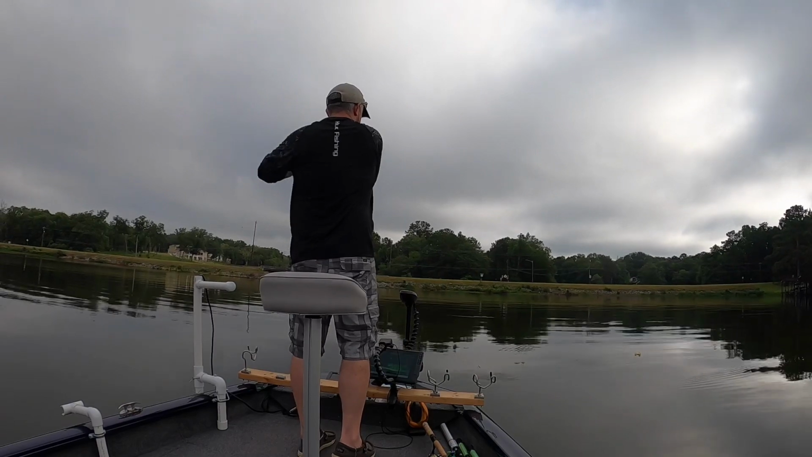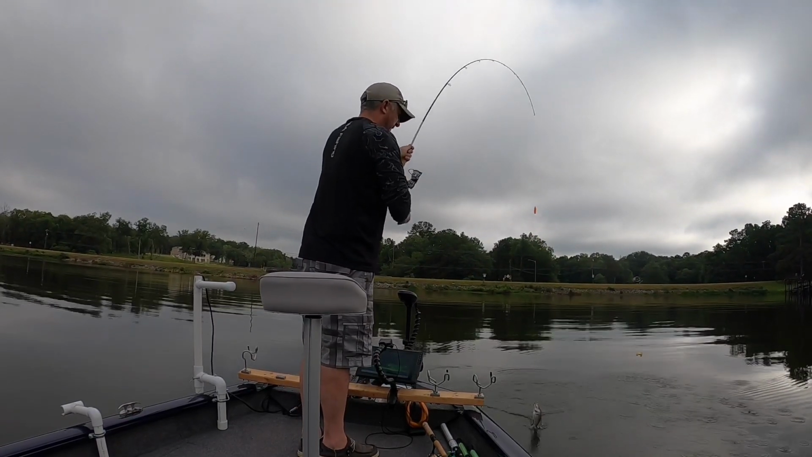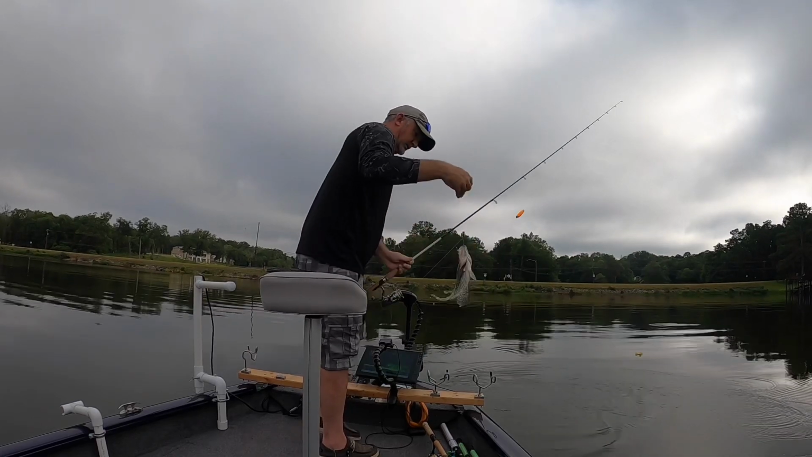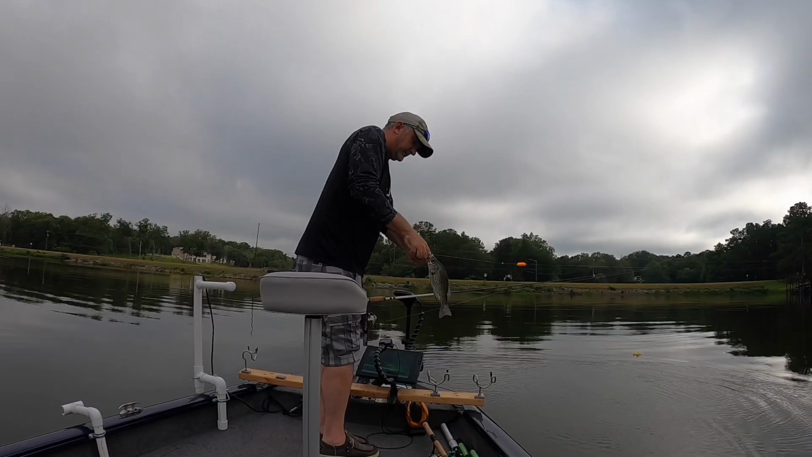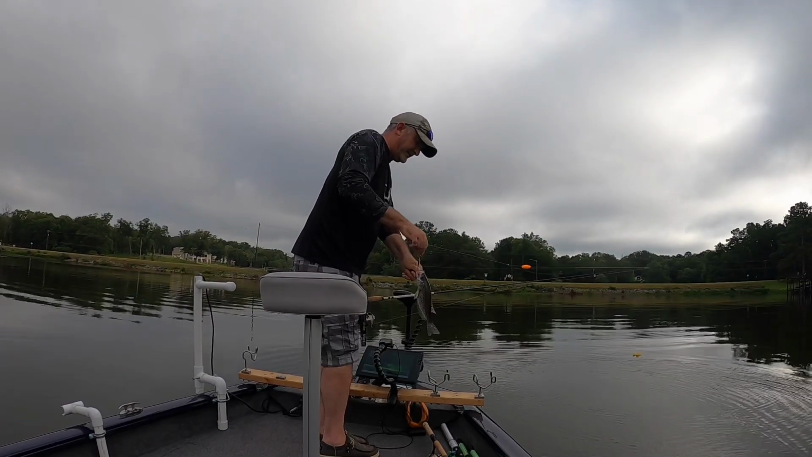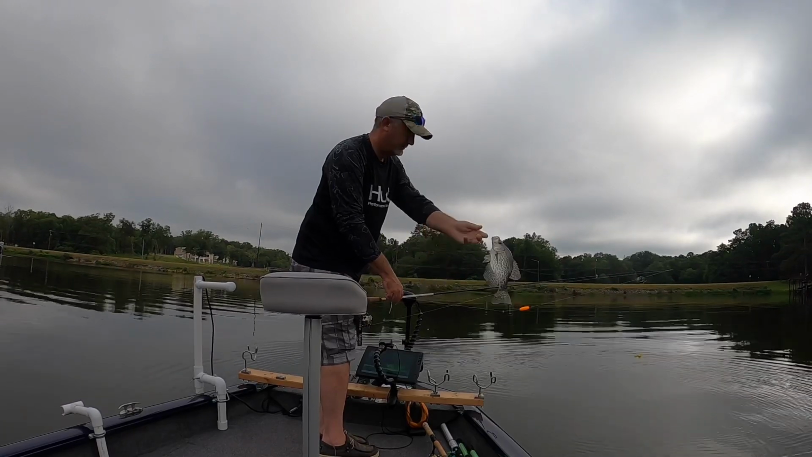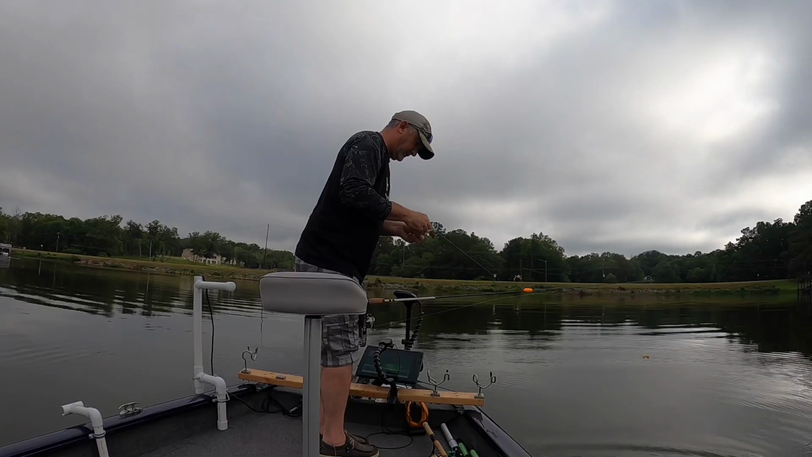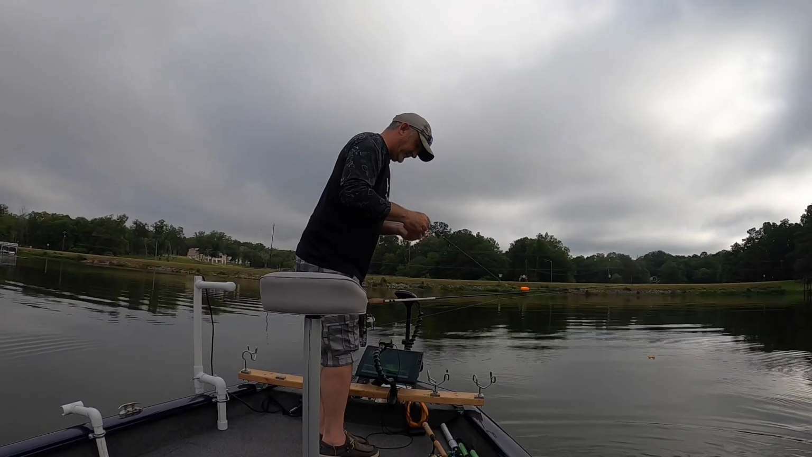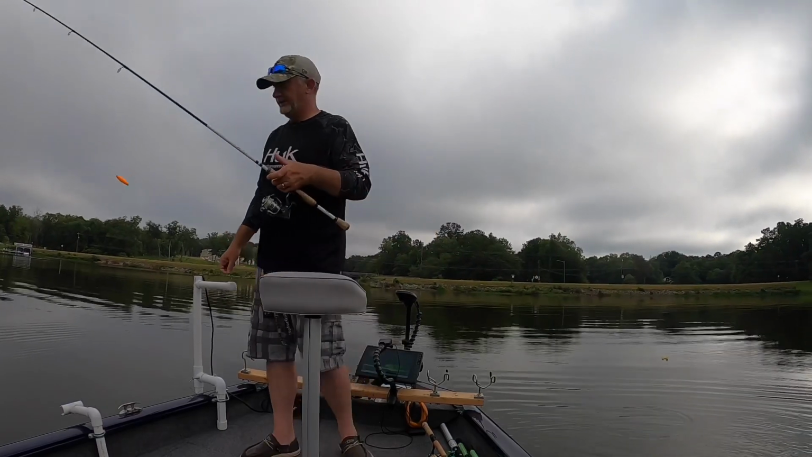Here's one. These big ones, they get a mind of their own. They're going to hit real light. Pretty good fish. Knock the eyes out of that one. Catfish gotta eat too.